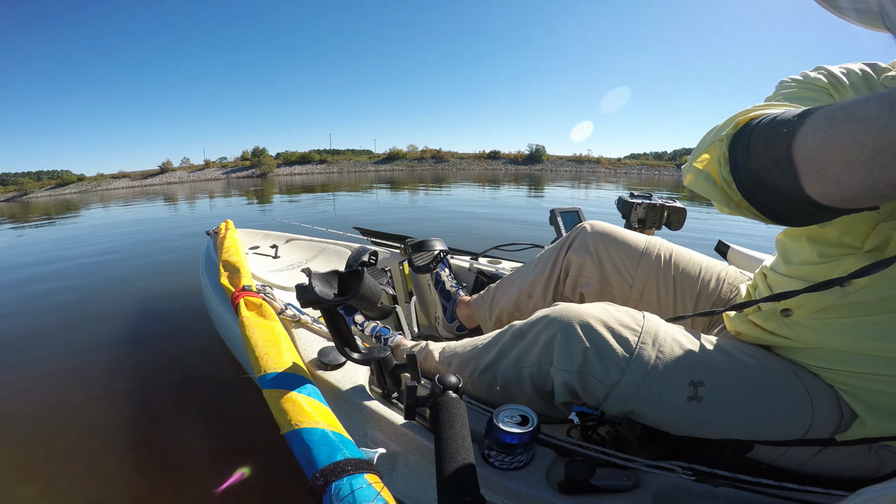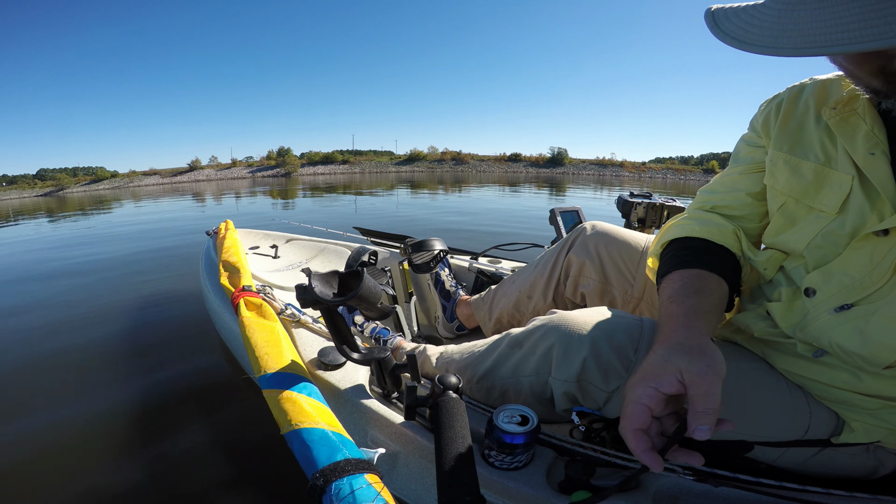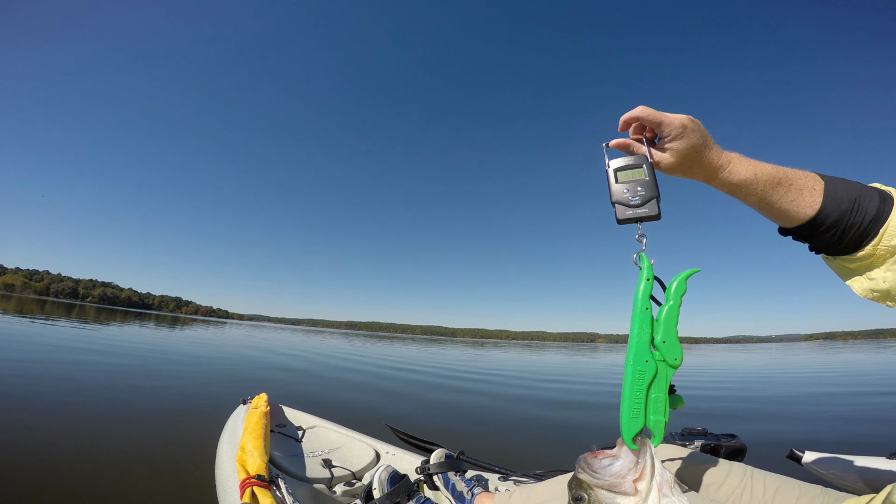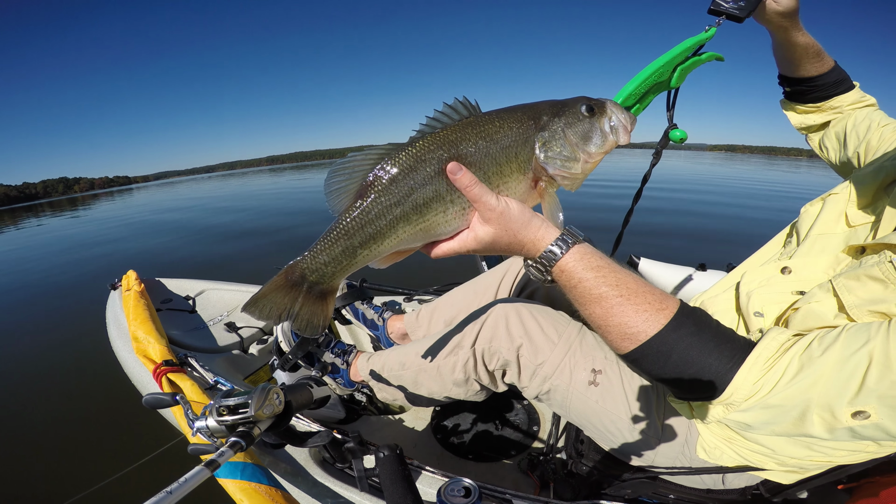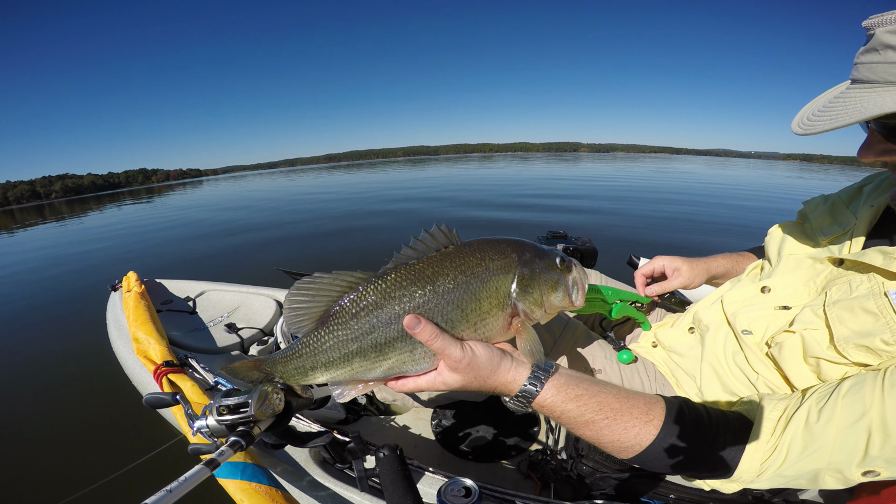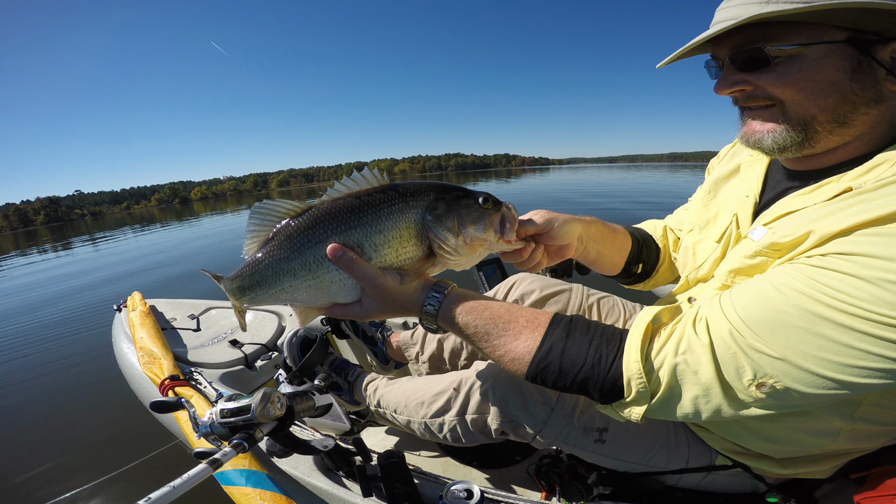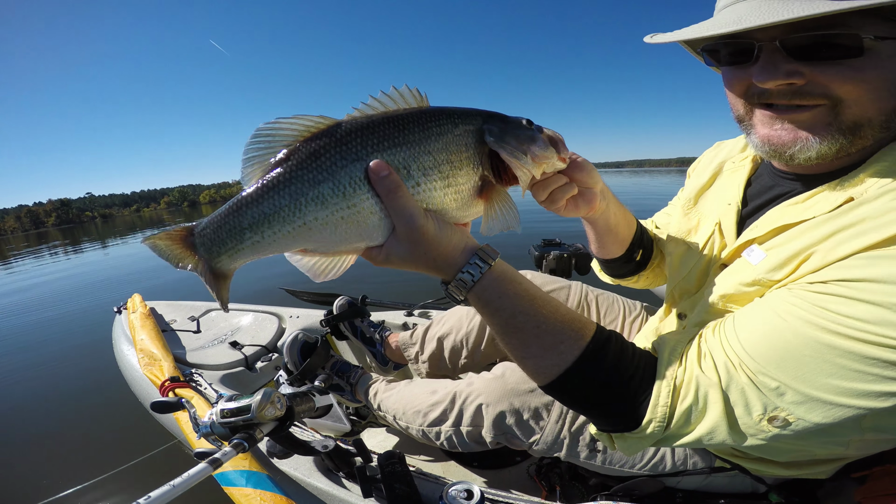I'm gonna set him in the water. Get a little scale out. Woohoo! That's a 5 3/4 pound bass. Oh yeah! Look at that. That's a beautiful, beautiful fish. I gotta just say, that's a beautiful fish. Alright, we're gonna let him go. Just look at that mouth. Look at that guy. He is beautiful.